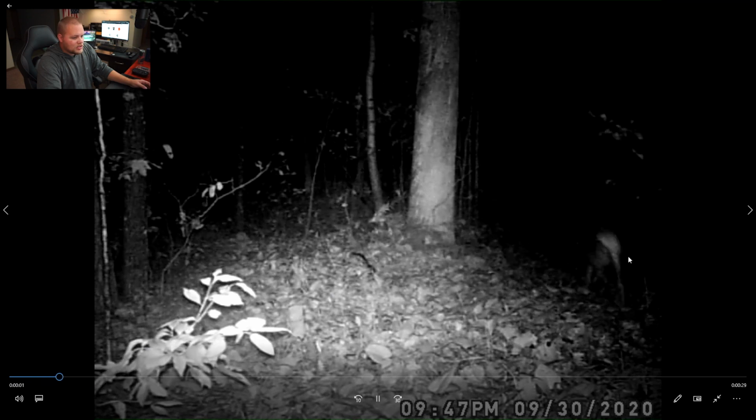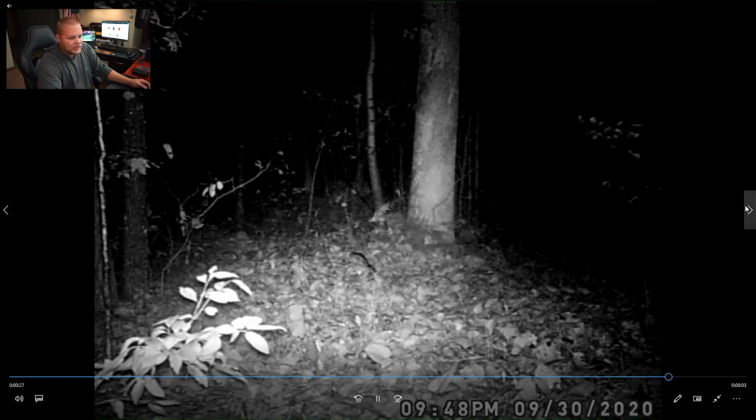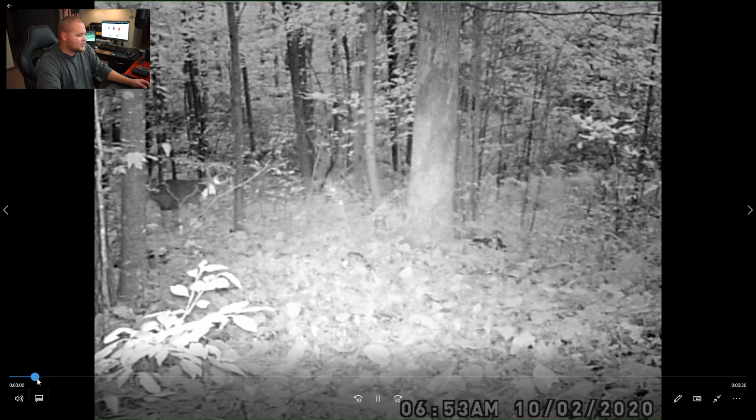I think there's a squirrel or something. There's a deer over here. They're running. We don't really get much. There is, I think this is the only buck that we get on camera in the new spot.